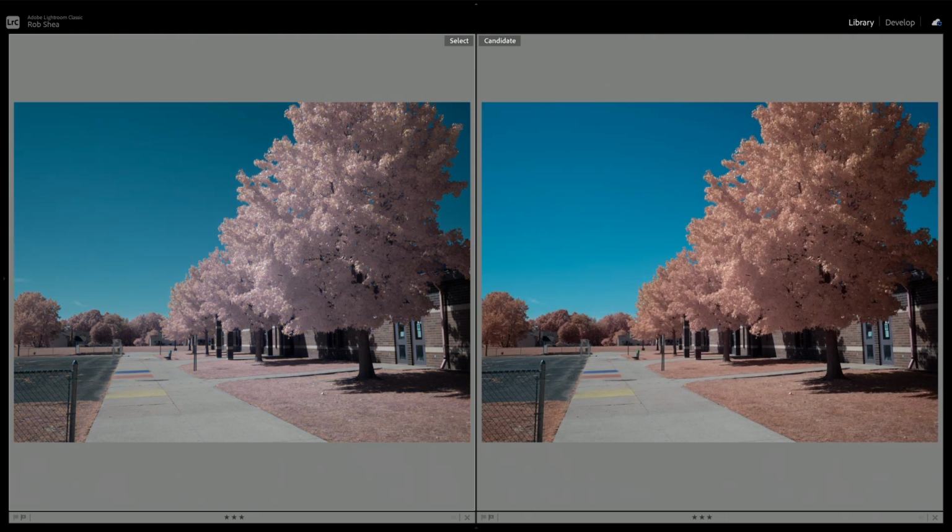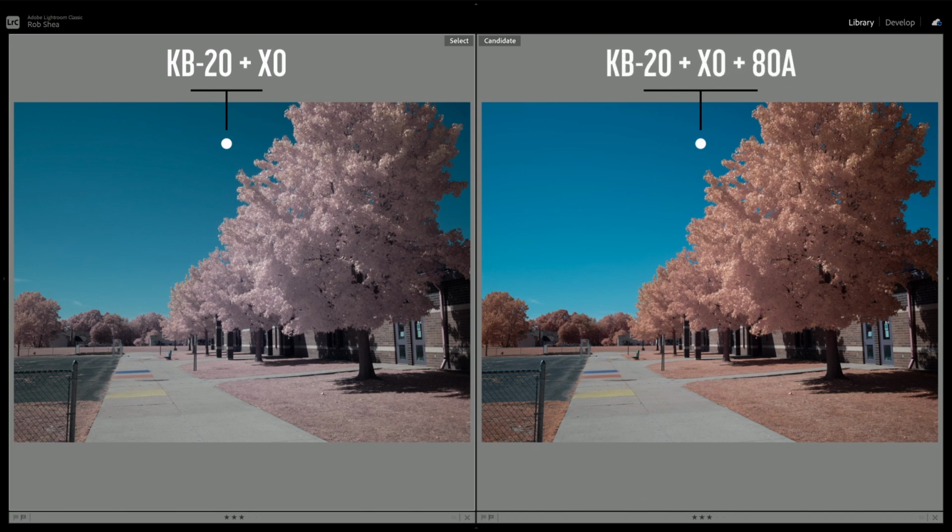Now let's see what happens when we add in the 80A filter. So on the left, we have a stack of the KB20 filter and the X0 filter. On the right, plus the 80A, so all three of those filters are used on the right. And we can see that this adds a little bit more saturation to the foliage, and it takes the sky a little bit from its teal, a little bit back towards blue, and this creates a very pleasing look.